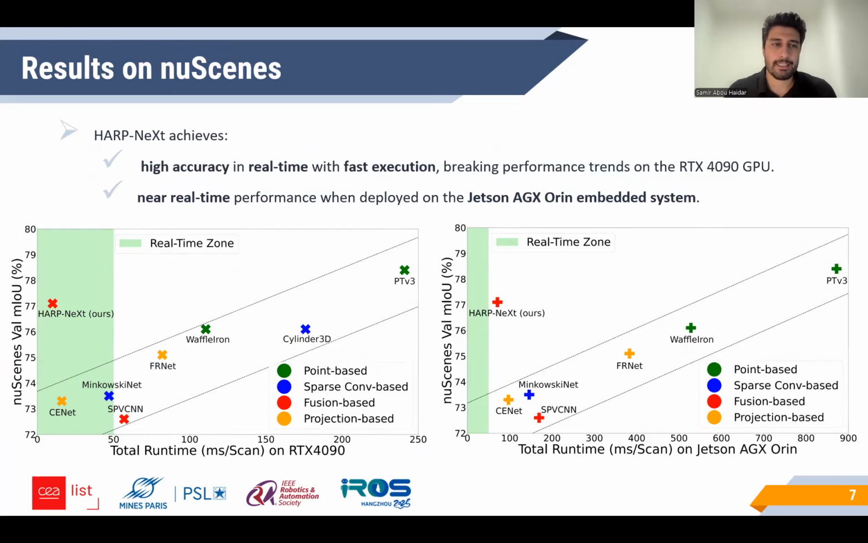As we report the accuracy in terms of mean intersection over union versus the total runtime that includes both the preprocessing and inference time, we observe on new scenes that HARP-NeXt achieves high accuracy in real time, that is the green zone, with fast execution on the RTX 4090 GPU. HARP-NeXt breaks the performance trend observed by state-of-the-art methods. Similarly, on the NVIDIA Jetson AGX Orin embedded system, HARP-NeXt is the only highly accurate method to run and be executed in near real time.